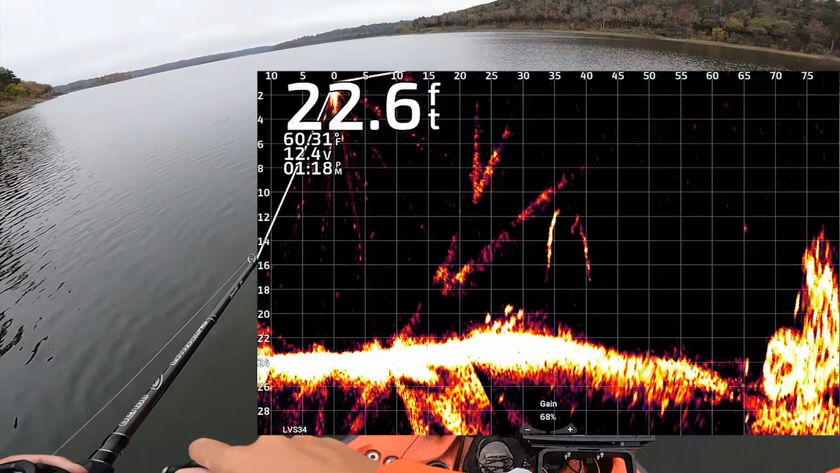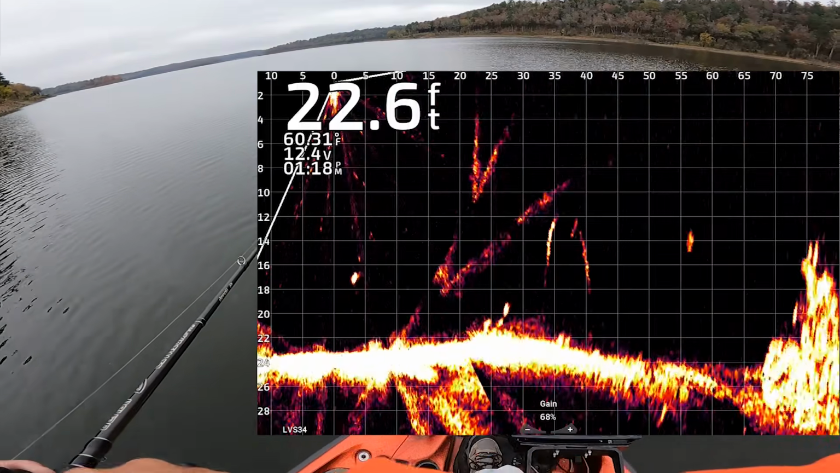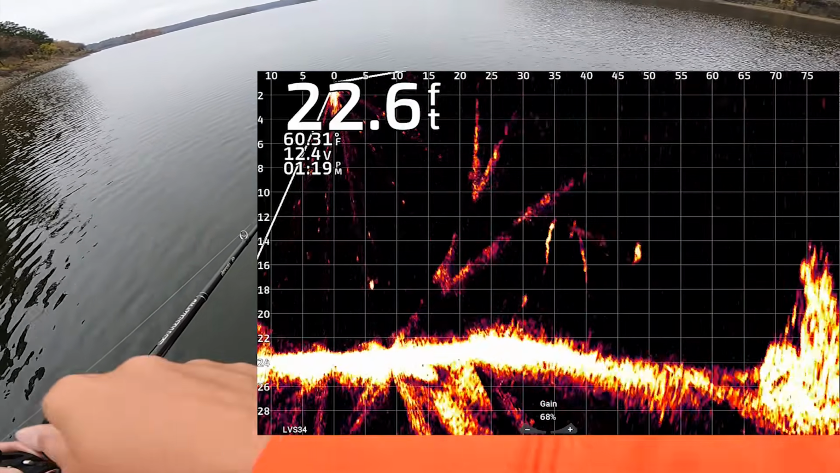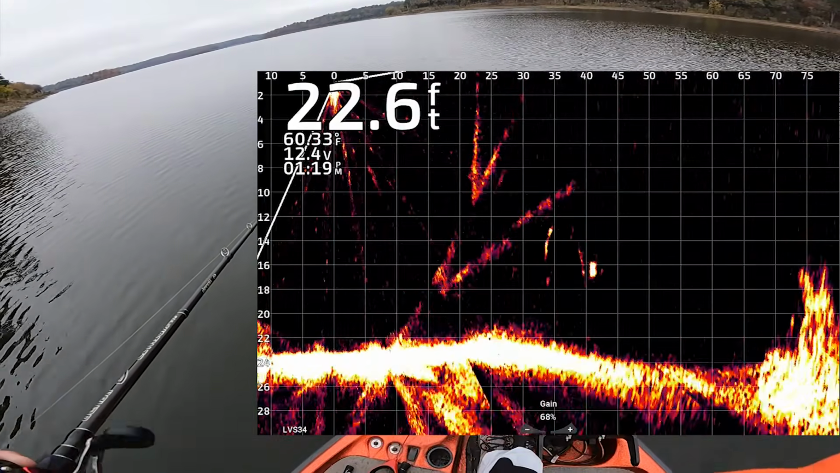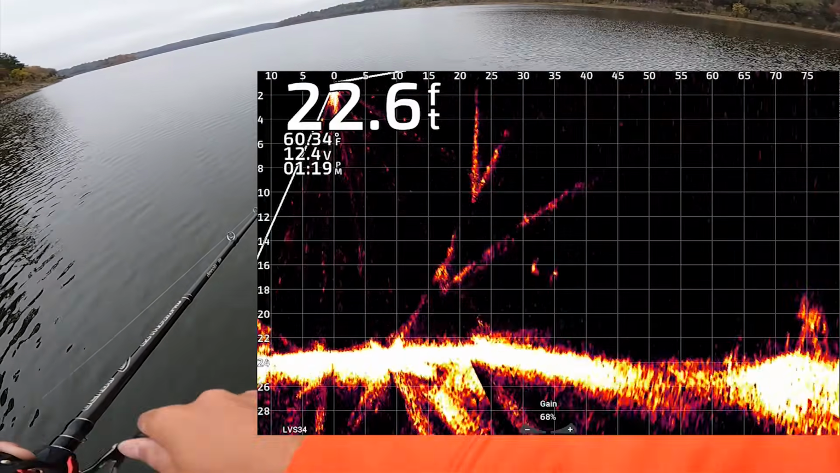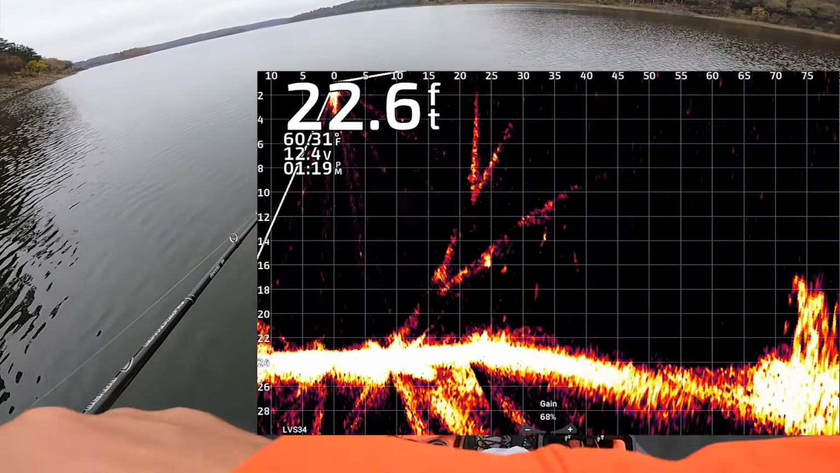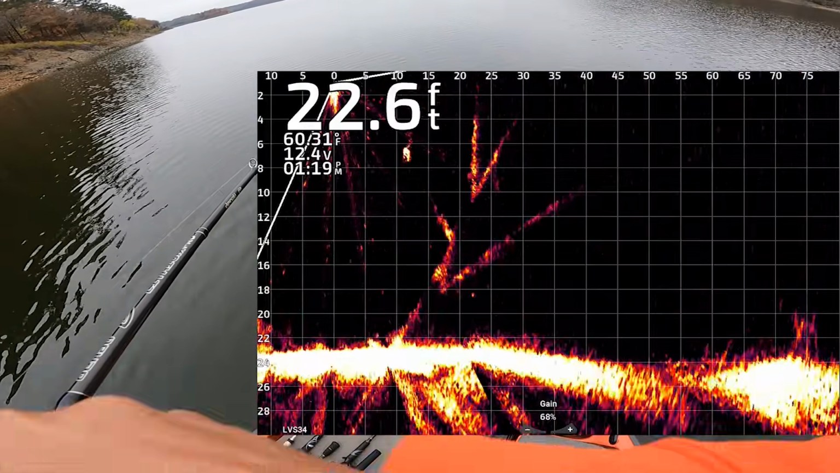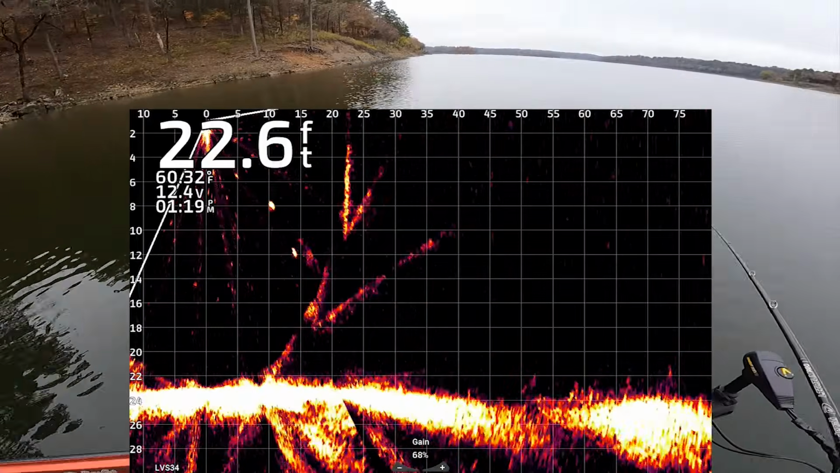Look at those fish though, guys. They're all like right there. Gosh, I want to throw at those dudes. You see them down there? They're down there at 35 foot. There's no way that dude's coming up here to check this out. Look, he ain't going to eat it. Those are some good fish. All right, we've got to get to the teaching.